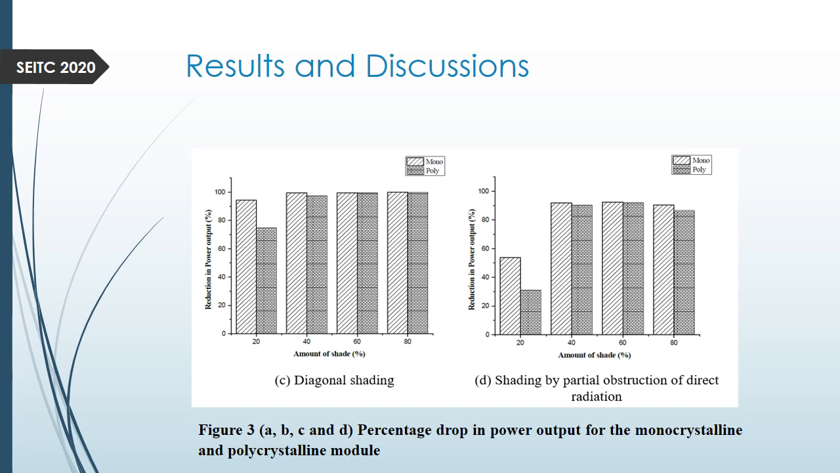And then for 40% diagonal shading, monocrystalline still had almost 100% reduction in power output, and the polycrystalline also had 97% reduction in power output. From above 40%, almost all of them exhibit the same reduction in power output.